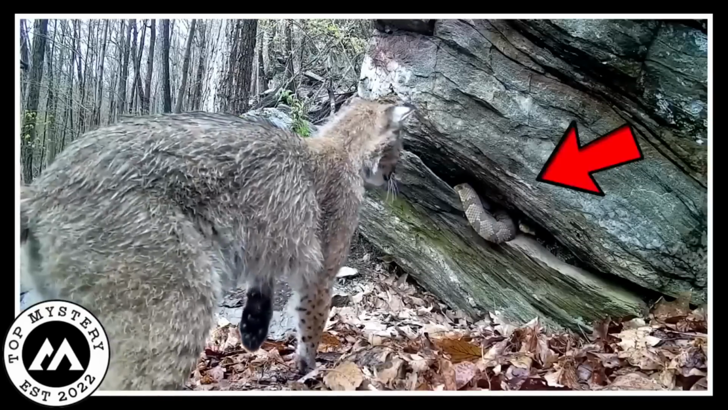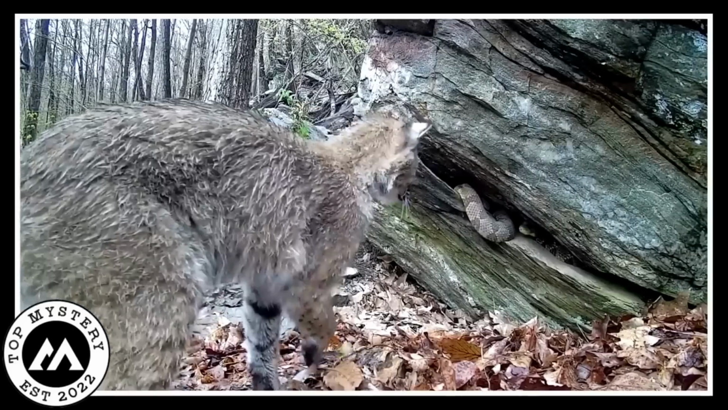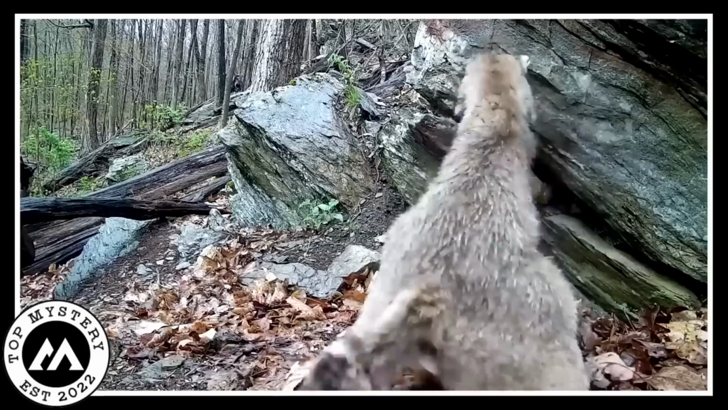The bobcat keeps scratching and trying to jump at the snake, but the snake is like, nah, I'm good, and just slides back into the rocks. It's like a mini battle in the wild.